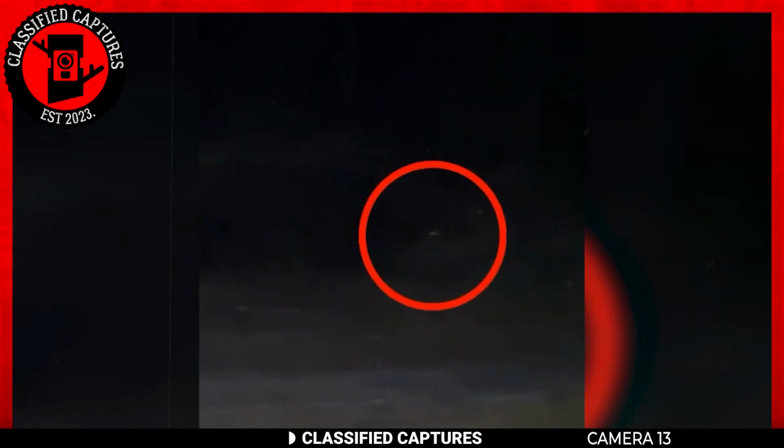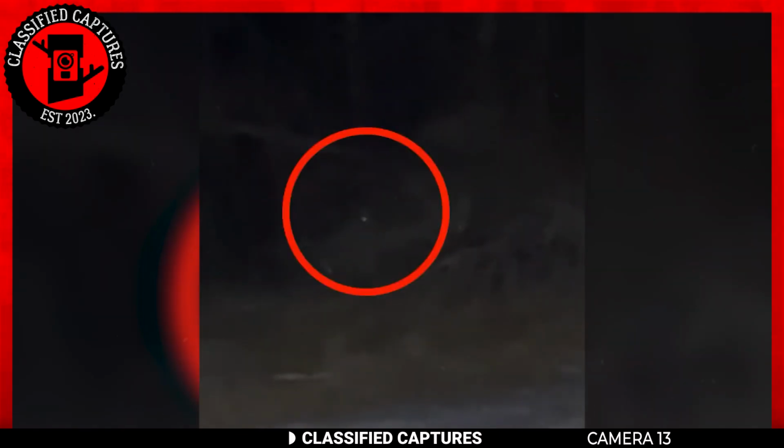What he found was a strange creature lurking in the darkness. The creature's eyes glowed ominously in the darkness. Fortunately, he had a gun with him, so he fired a few shots that scared the creature away.